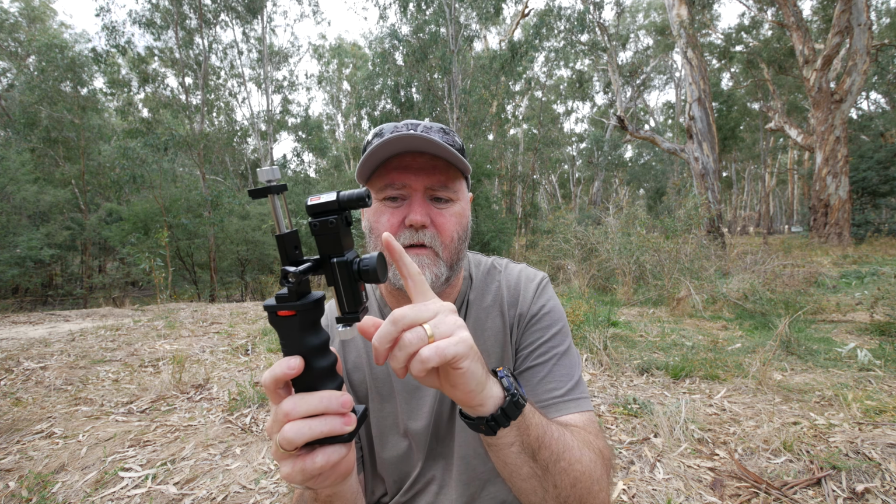Maybe it's because of the processor and things in your phone. It's using the computing power of your phone. But the image in these looks really, really clear to my eyes. When you're looking at the recordings, they look pretty similar. But to actually look at the phone screen and use it, the image is really, really sharp. So I've been really impressed with that.